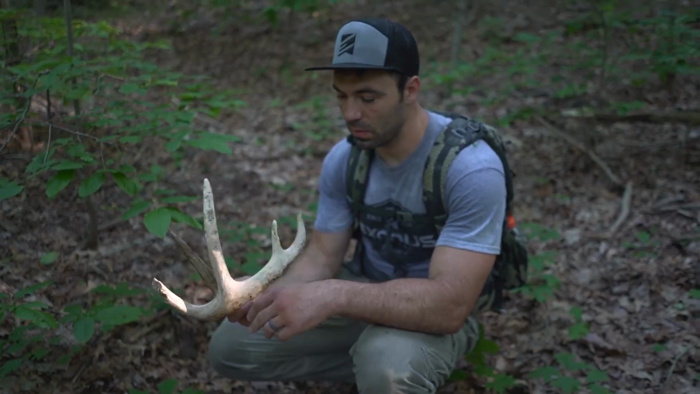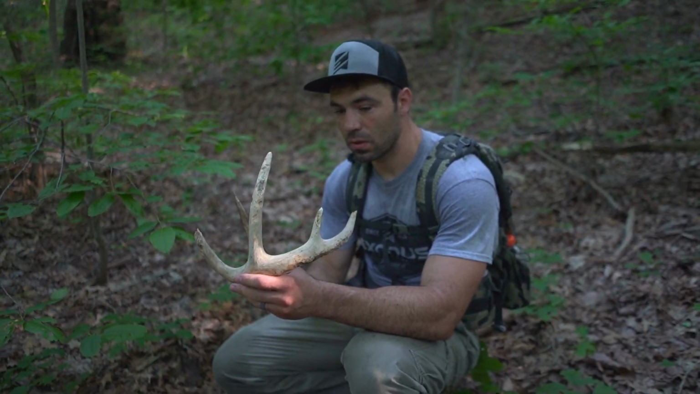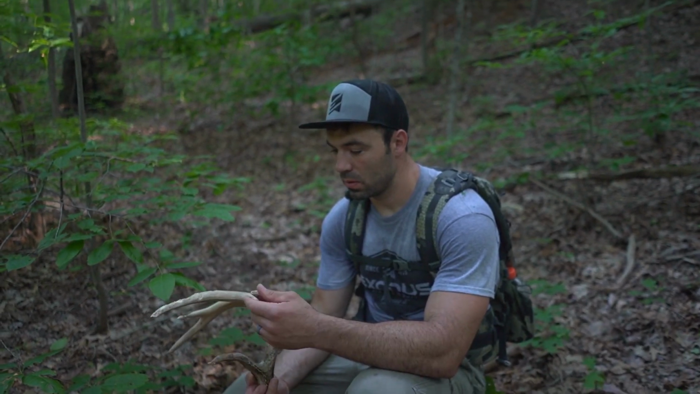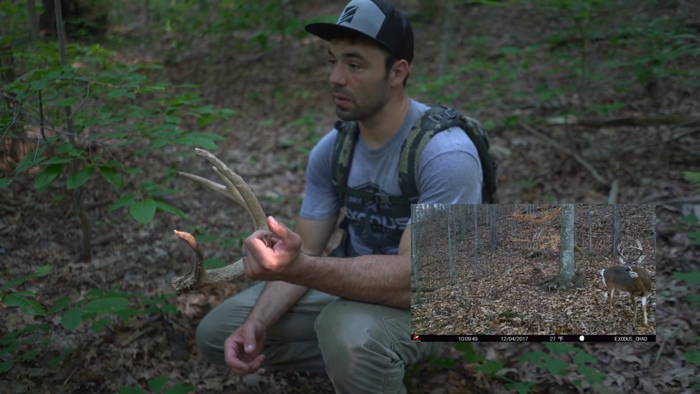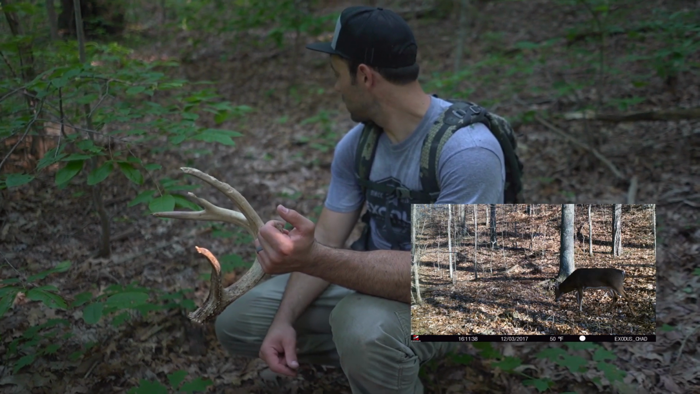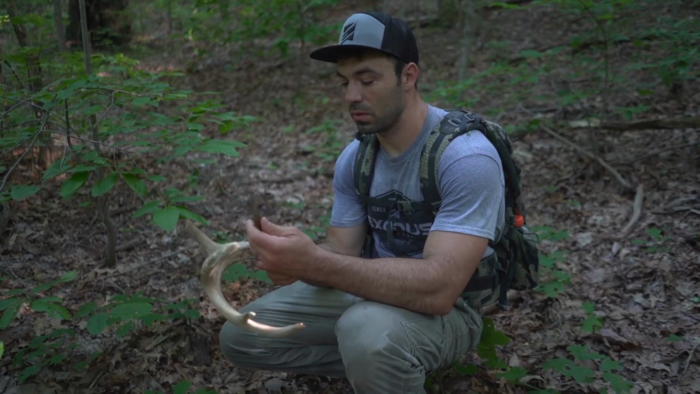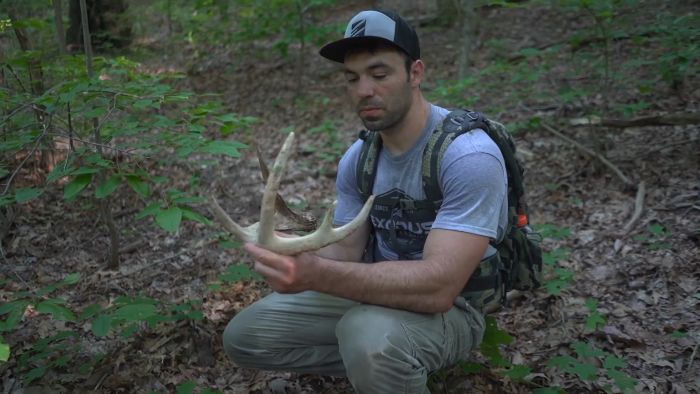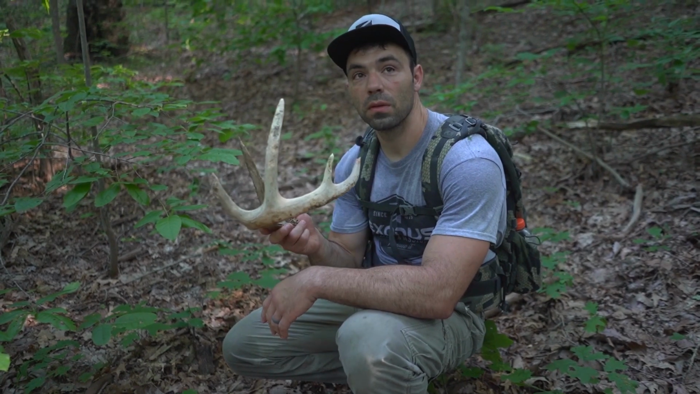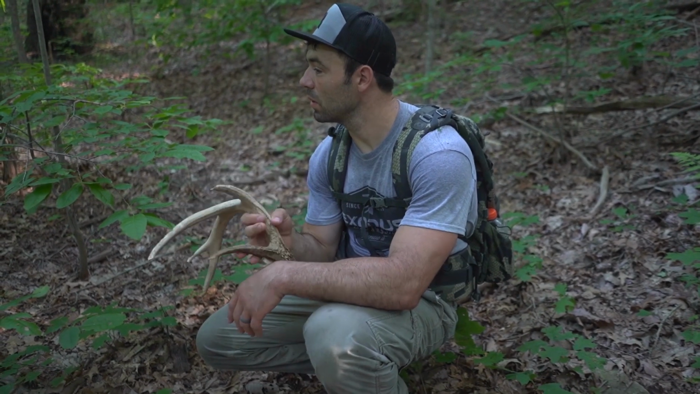Gnarly and chewed up. Pretty big shed. I don't think I know that deer. Yeah, I mean, good brow tine. G3 is pretty good. Yeah, definitely chewed up though.